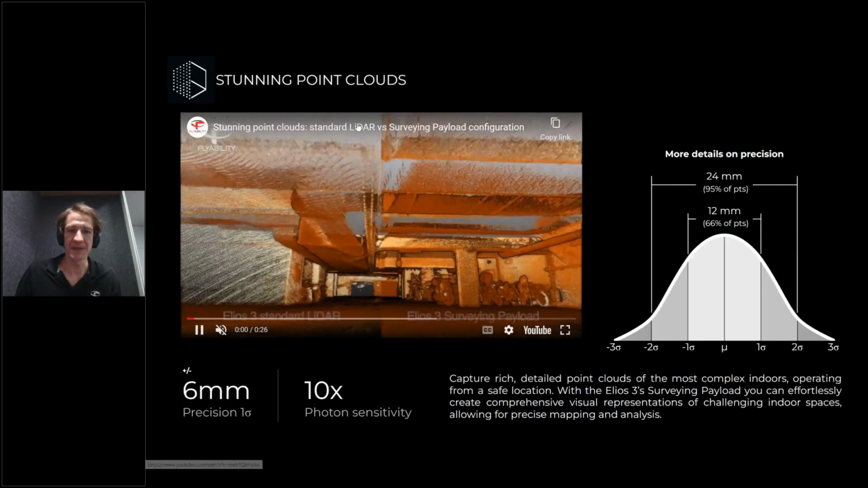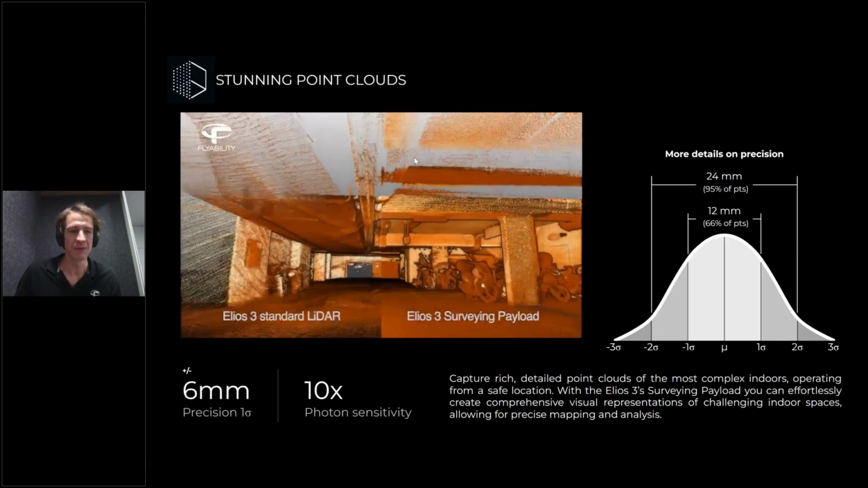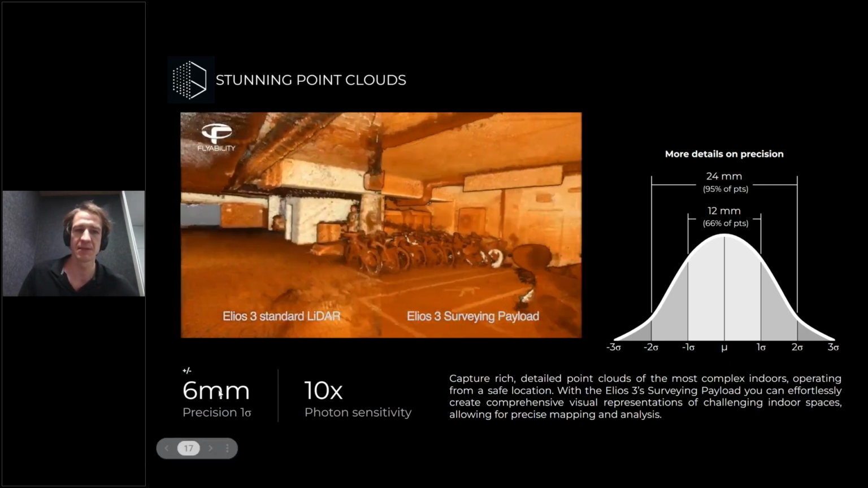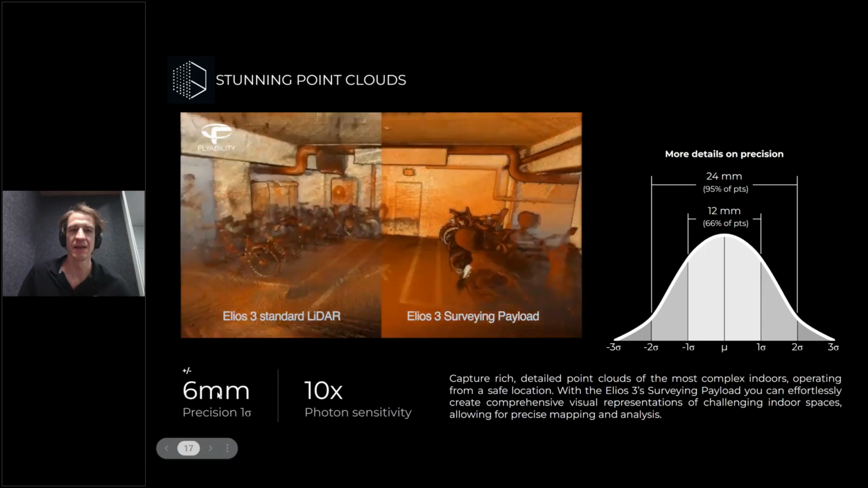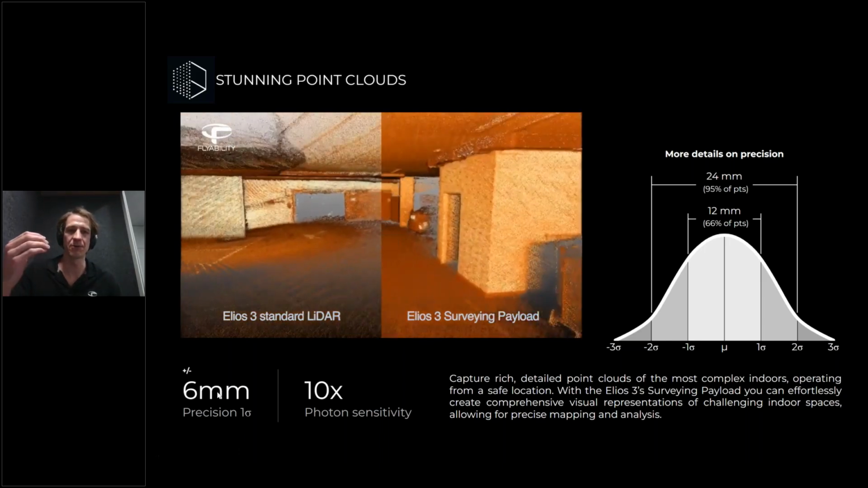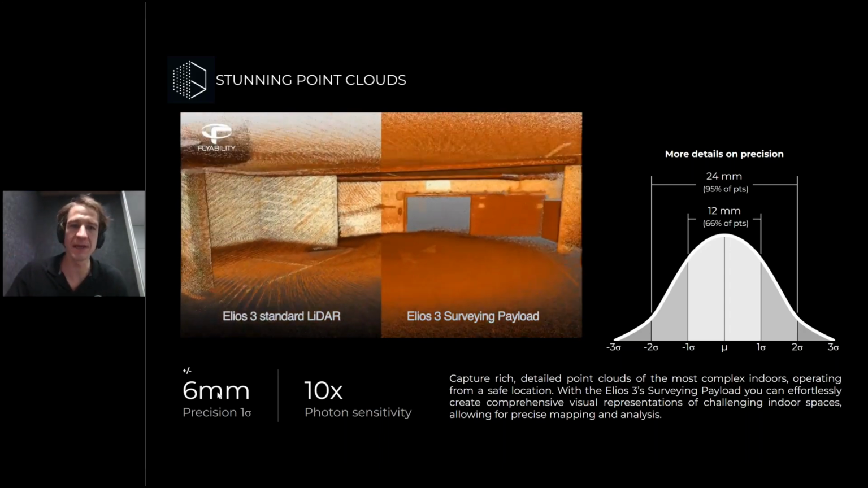Then in terms of precision, here we talk again about the 1 sigma 6 millimeter precision. You can see that it gives a much nicer looking point cloud.